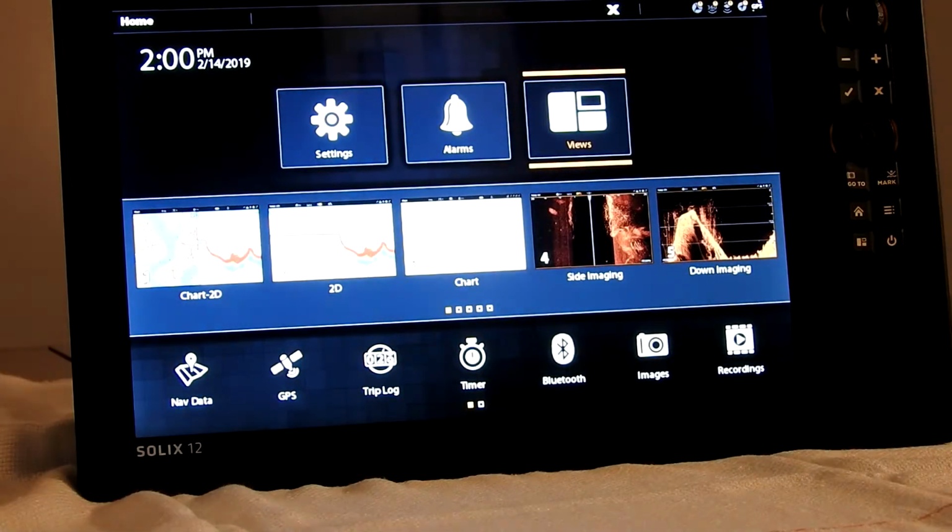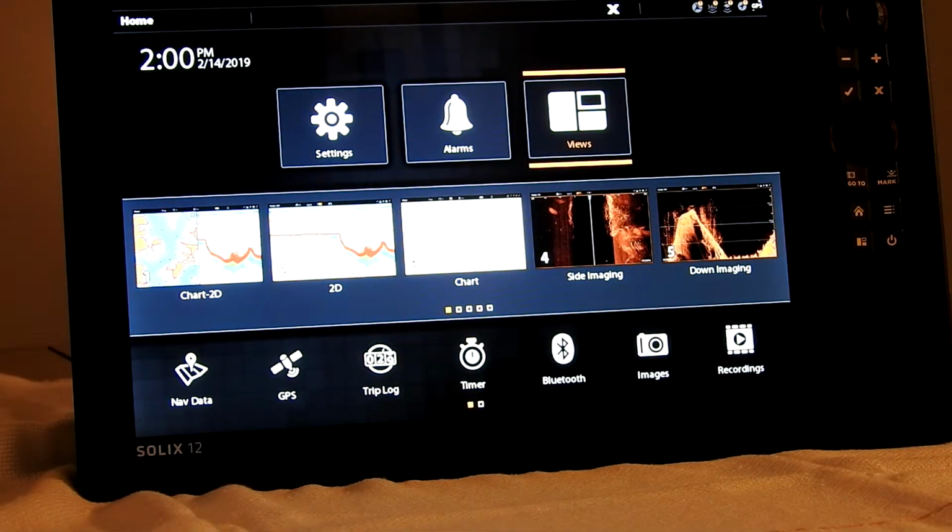I'm going to show you how I use my fish finder. It's a good idea to put this on a battery and have it in your basement during the winter, and then you can work on your fish finders. We're going to go through this fast.